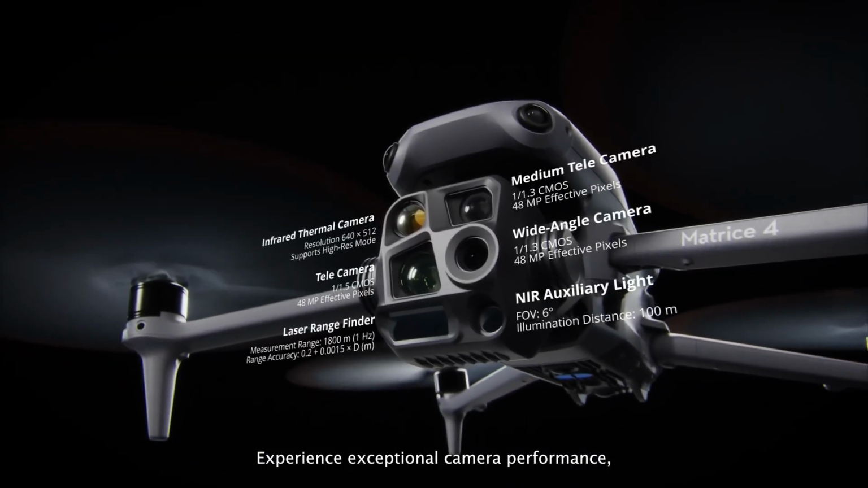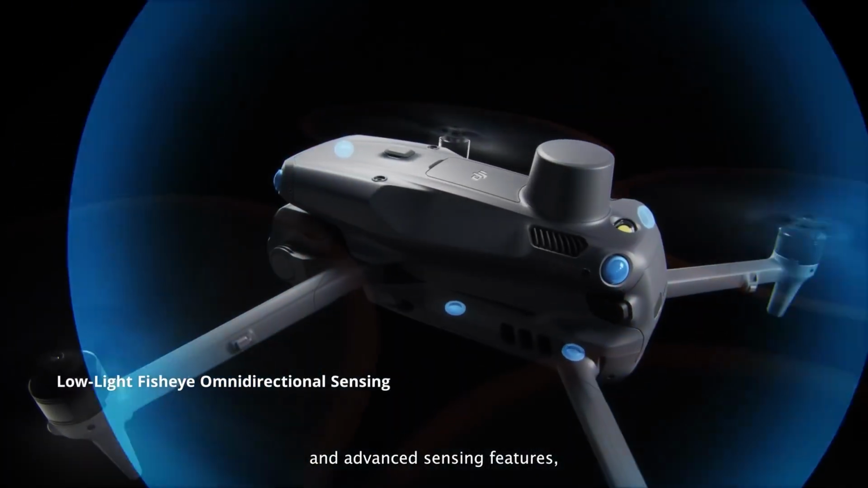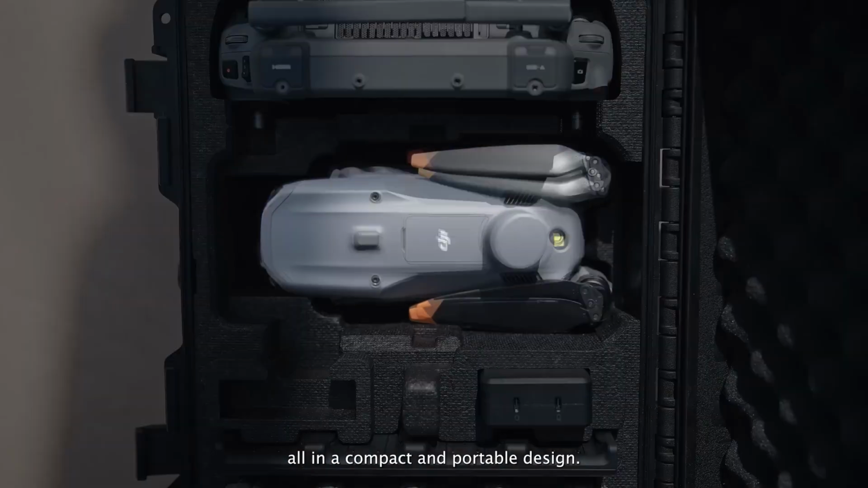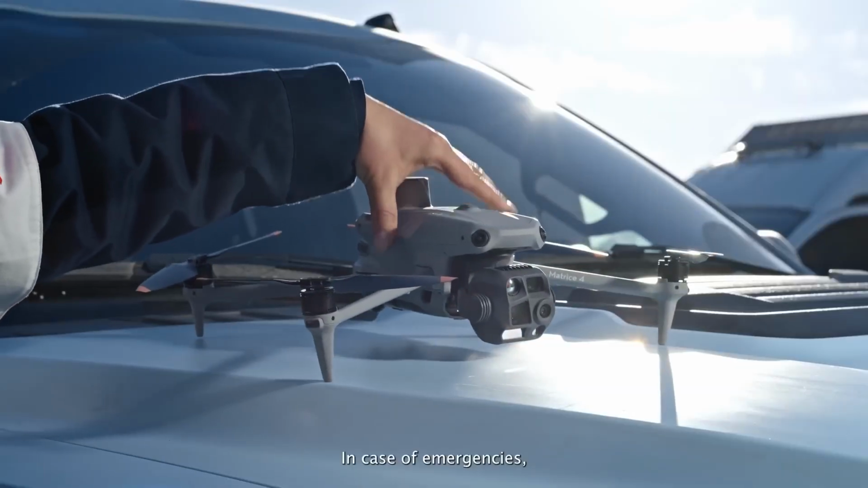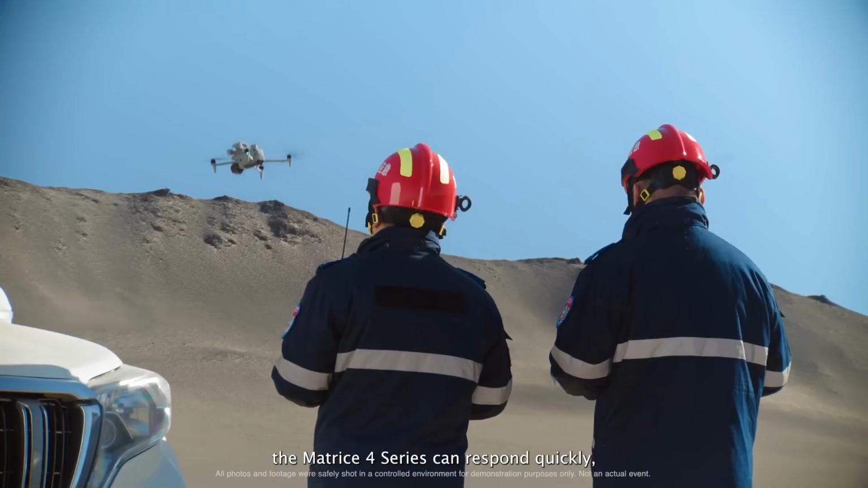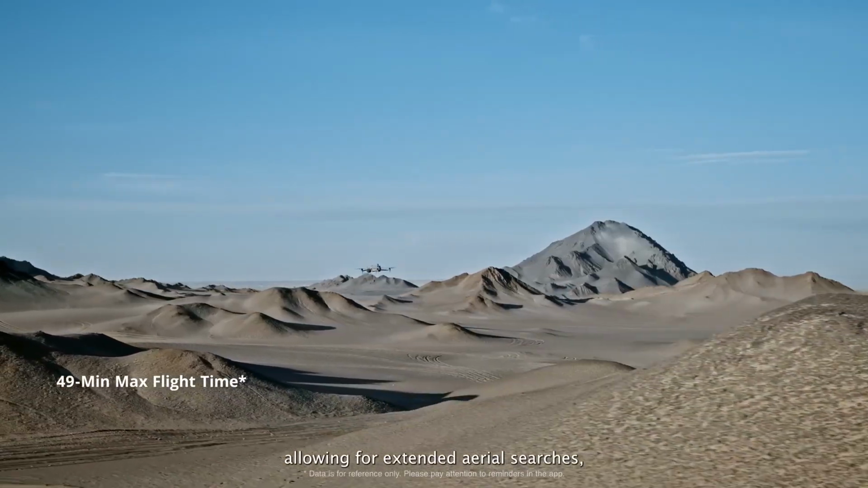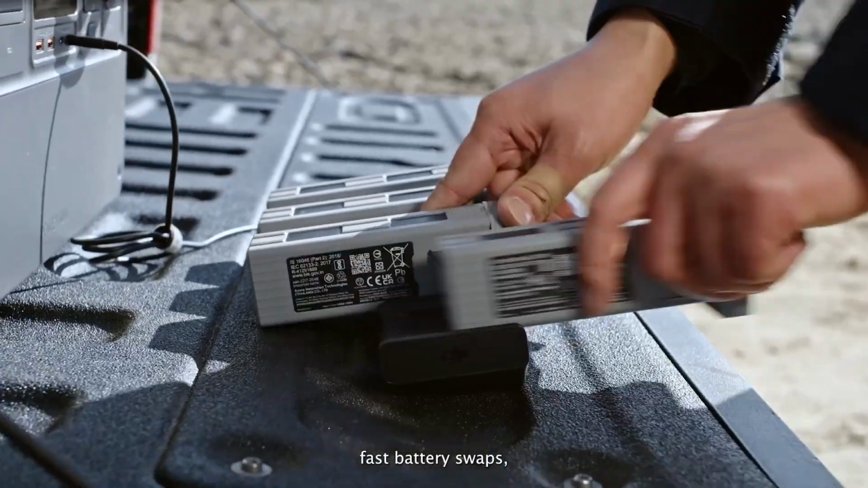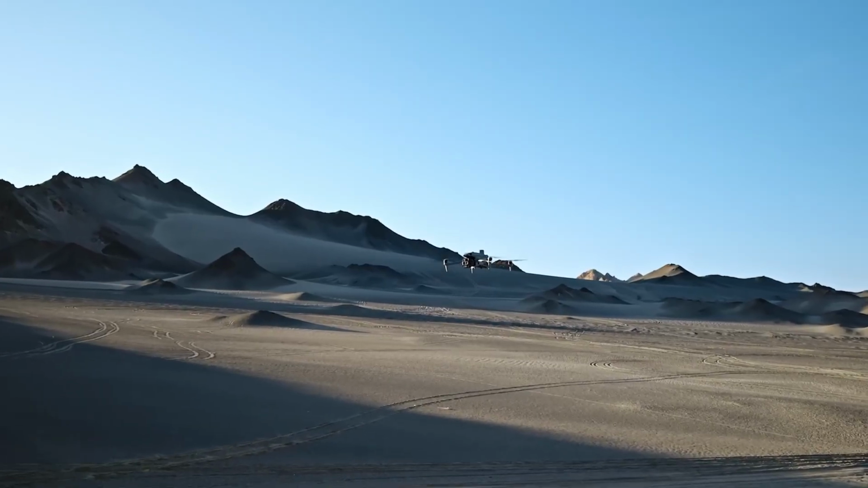Experience exceptional camera performance, powerful onboard computing, and advanced sensing features, all in a compact and portable design. In case of emergencies, the Matrice 4 series can respond quickly, allowing for extended aerial searches, fast battery swaps, and rapid takeoffs within 15 seconds.